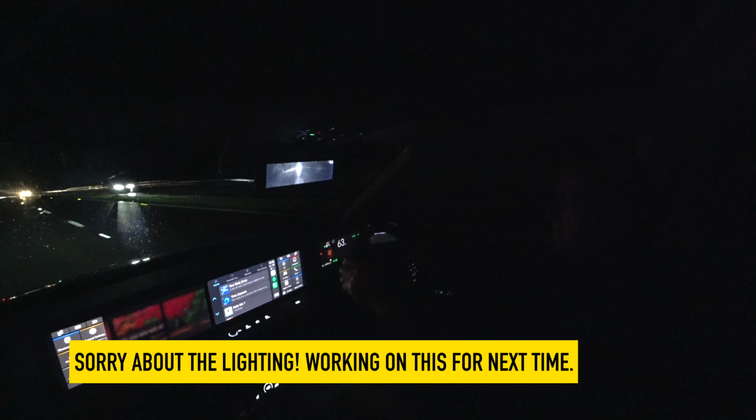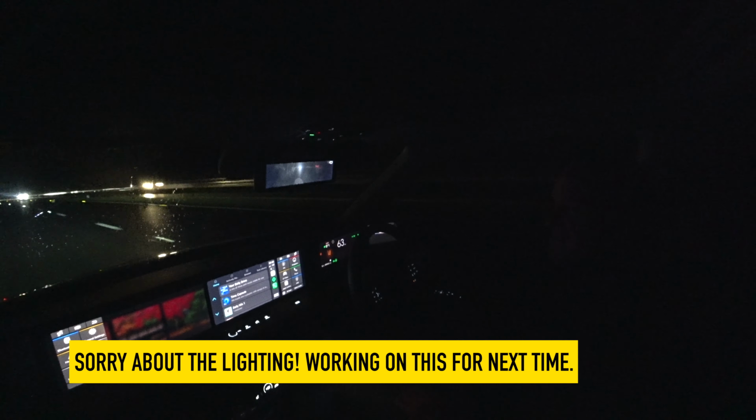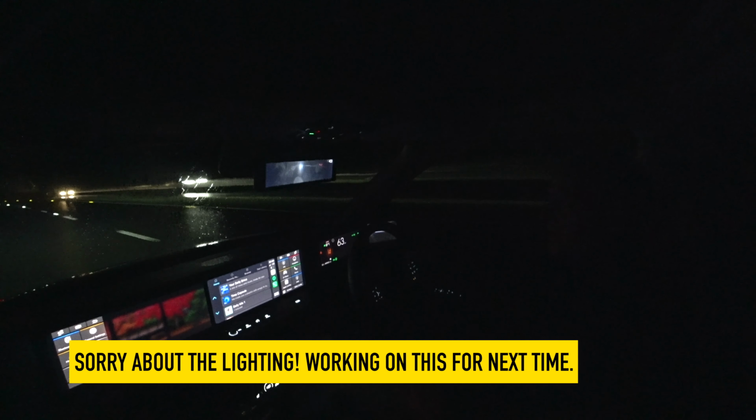It only has a top speed of 90 miles an hour, and this actually feels stronger than 90 miles an hour, I have to say. It's quite comfy. The ride is very good. It's not that much noisier than it was, and I'm doing 63, so if I accelerate up to 70, so 68, 69, yeah, not bad. I'm pretty happy with that.